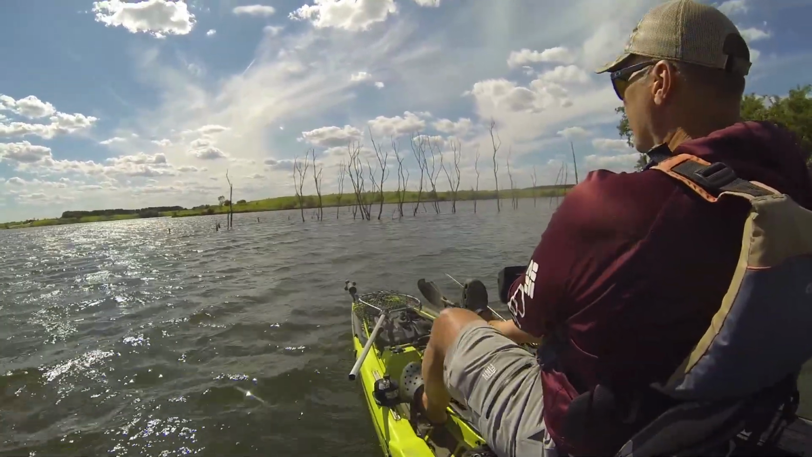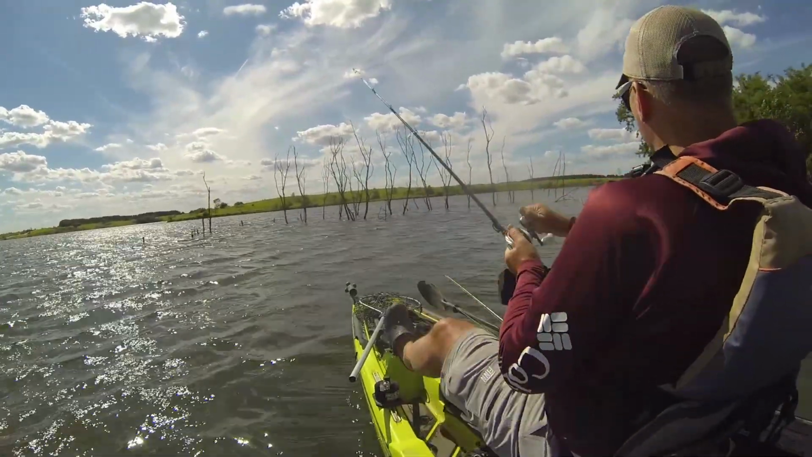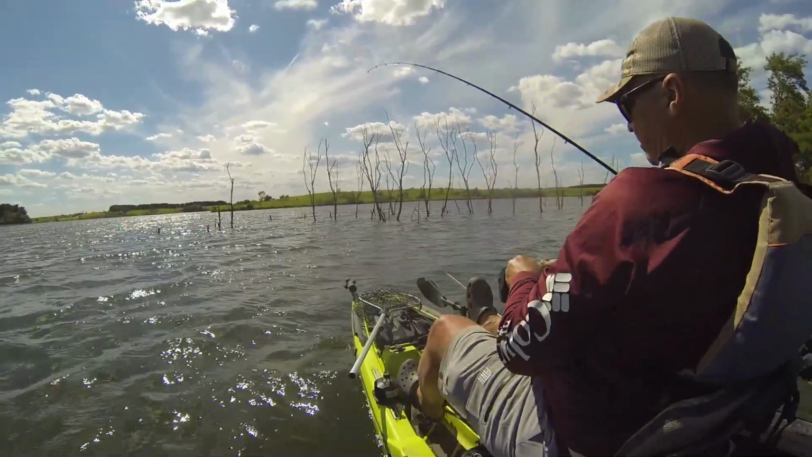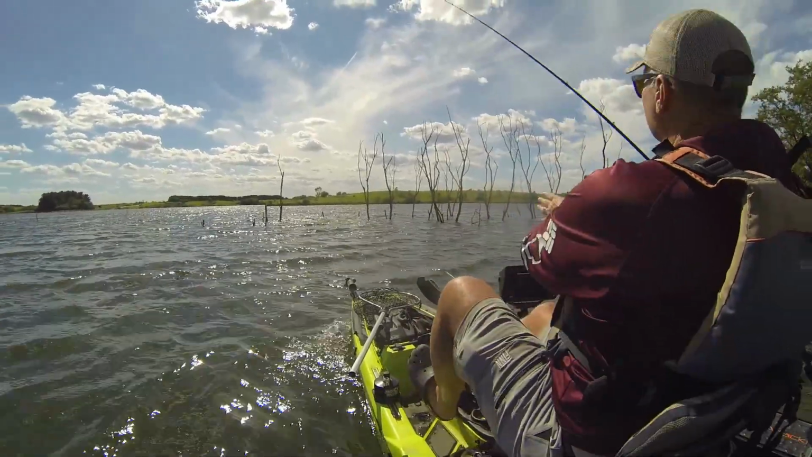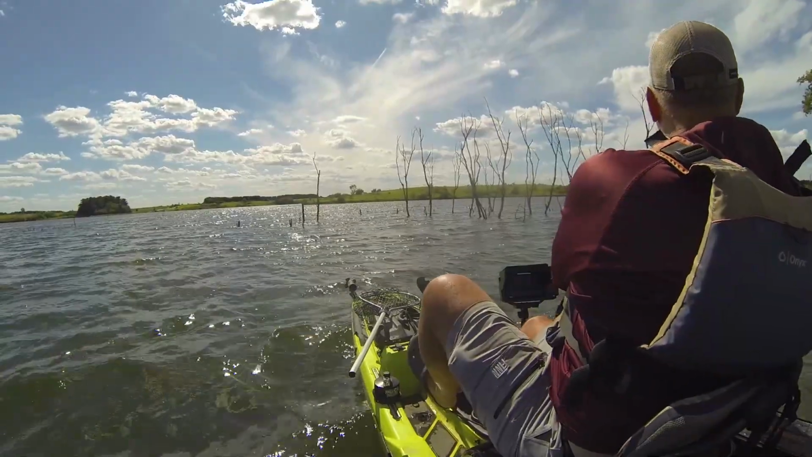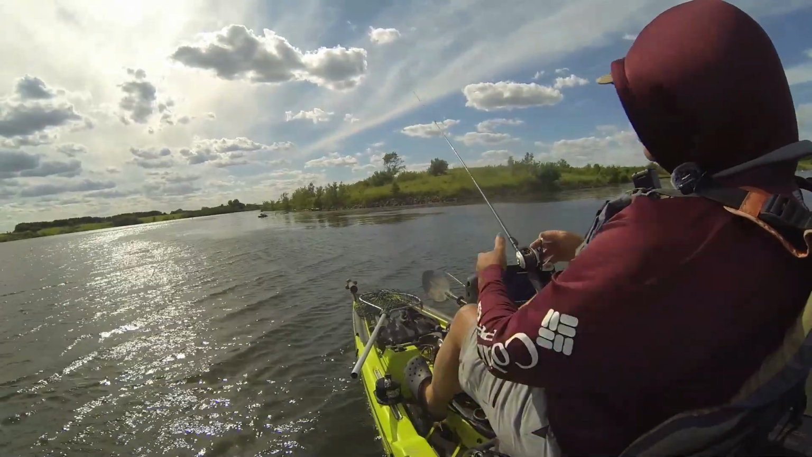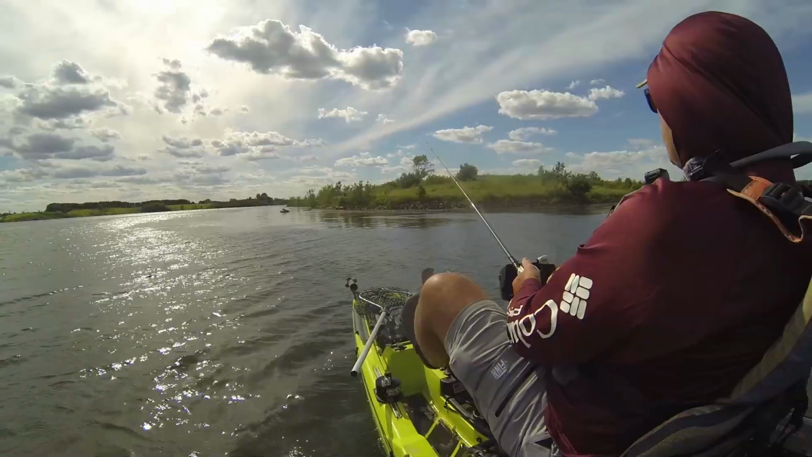If I could just keep myself from, there's a fish, finally. All right, the skunk is out of the boat. Chatterbait 1, little bass, nothing. Cue the wind. Jeff casted, cue the wind.